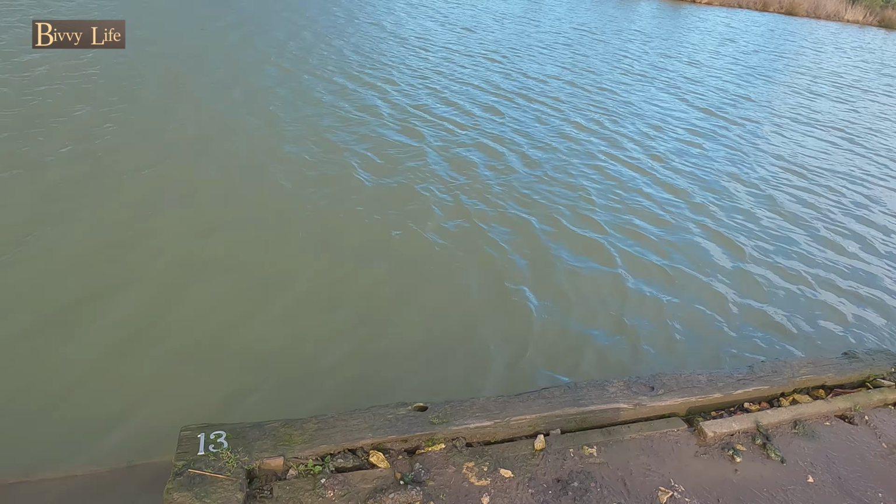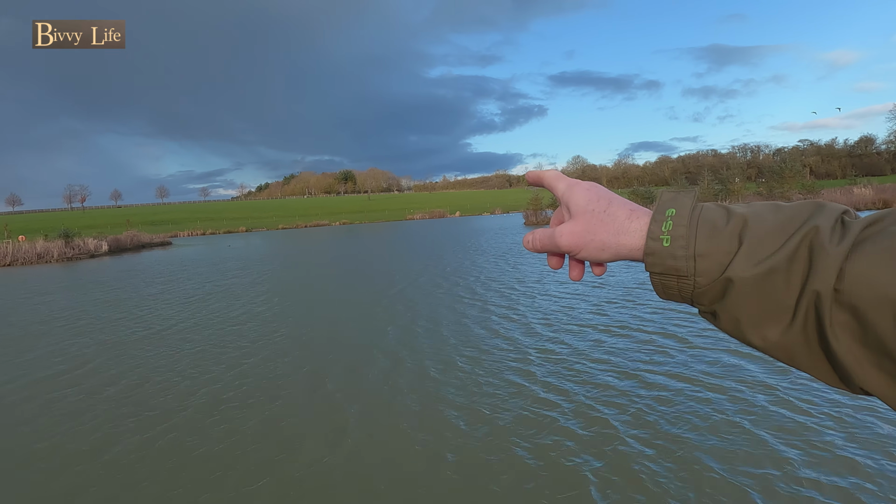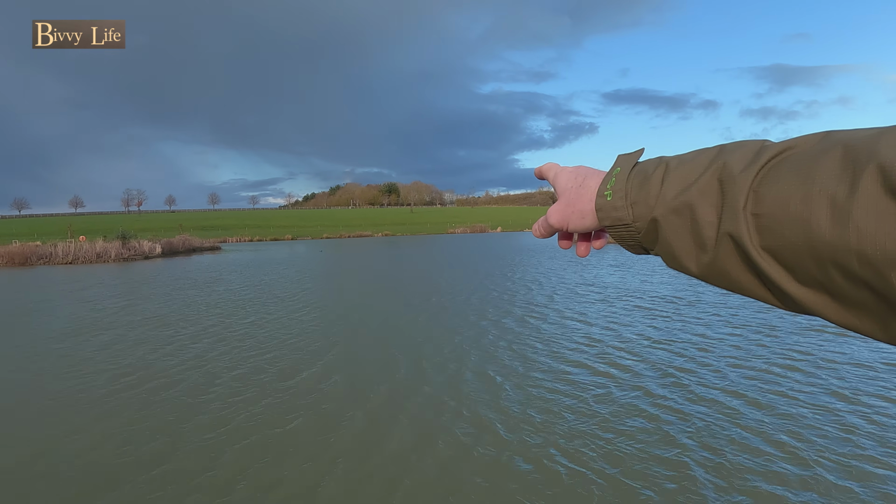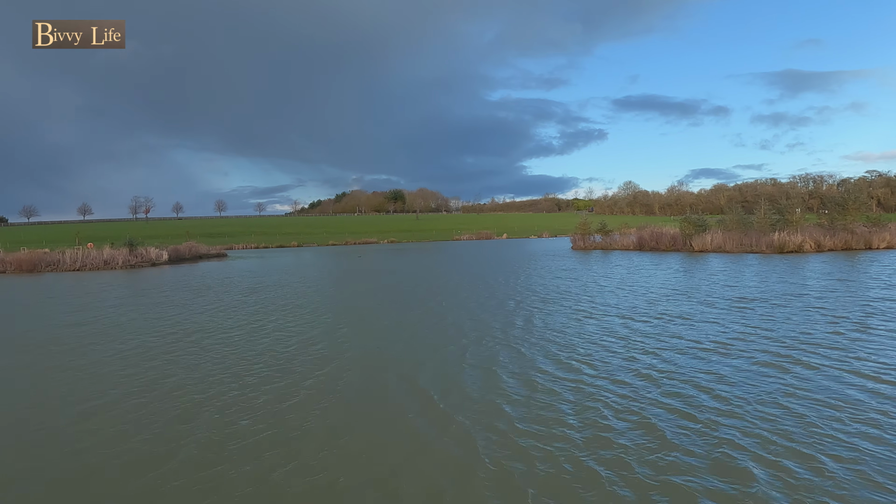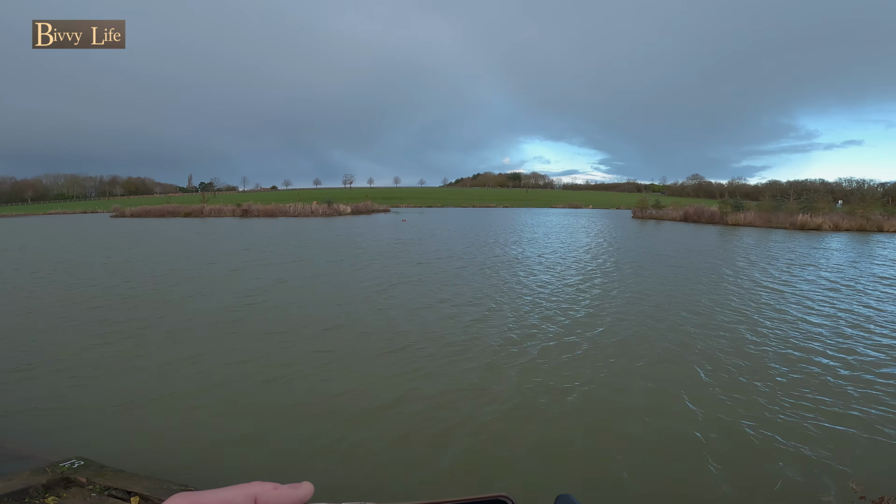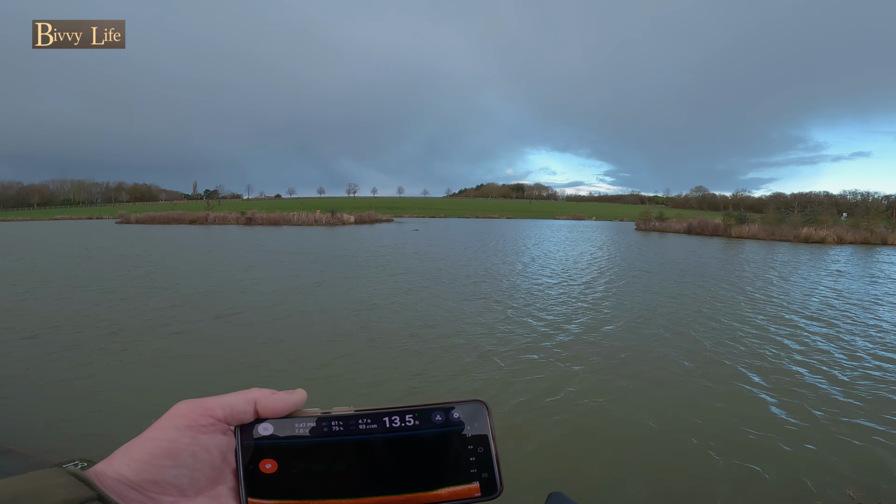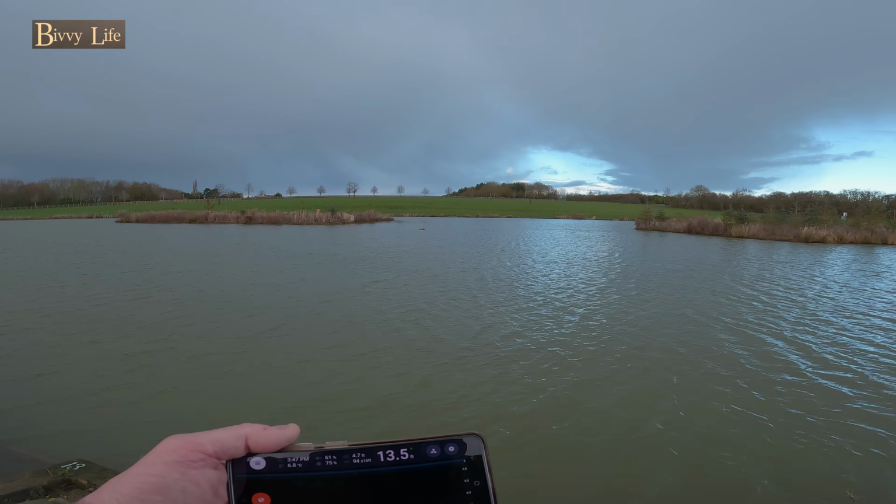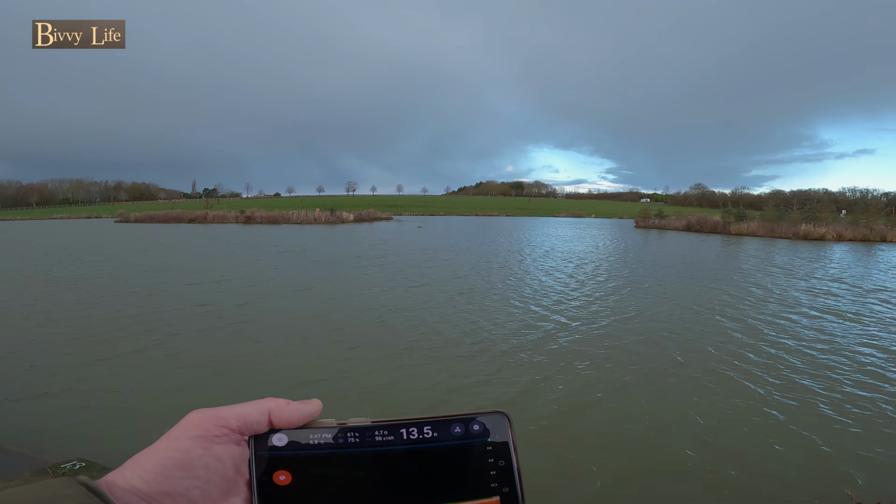Swim 13, as you can see there. If my memory serves me correct, it's around about 13 feet deep, just where that duck is now. Well, I think it might be a coot, I can't see very well, but yeah, let's give it a go. So we're at about 30 yards now. We've got 13 feet 8 inches. Another 20 yards or so is where the fish usually held up.